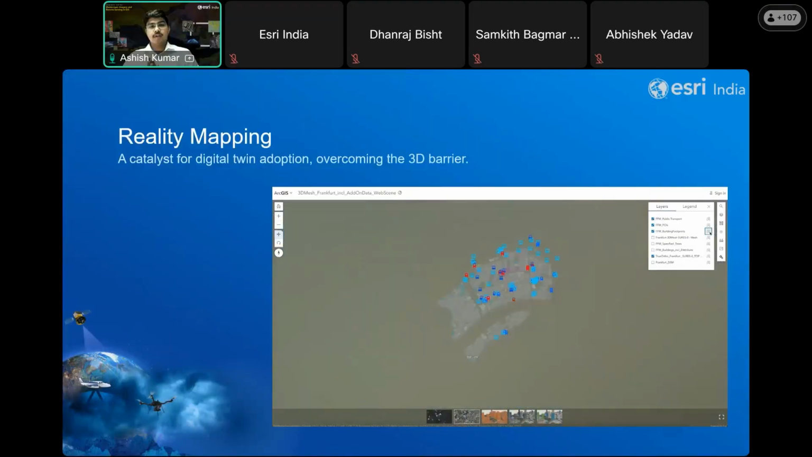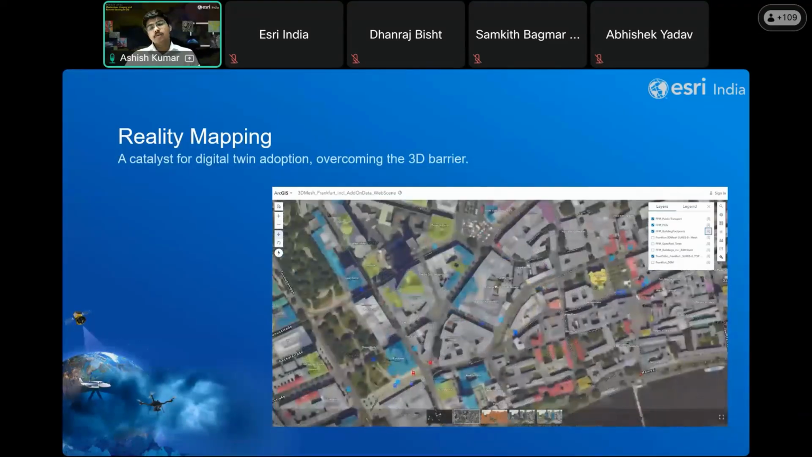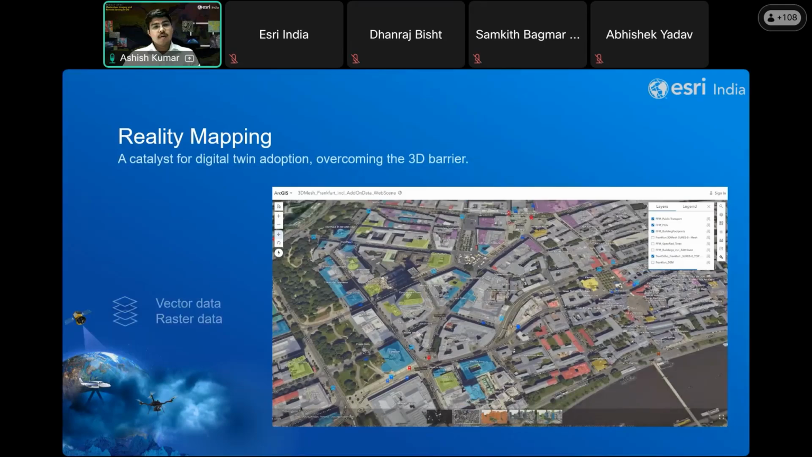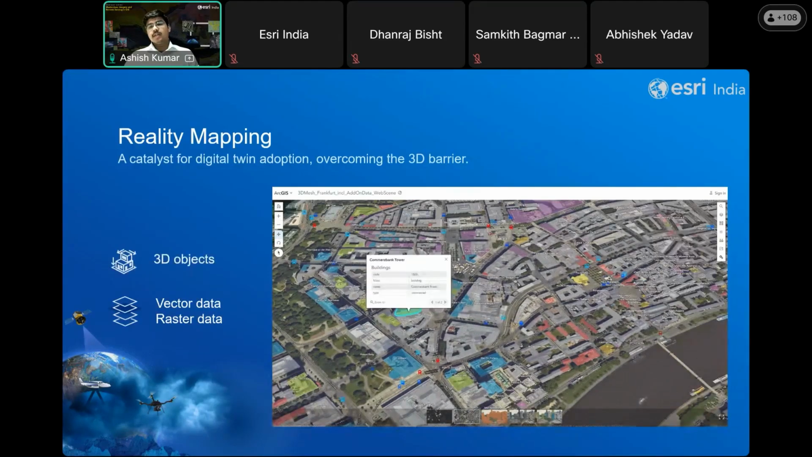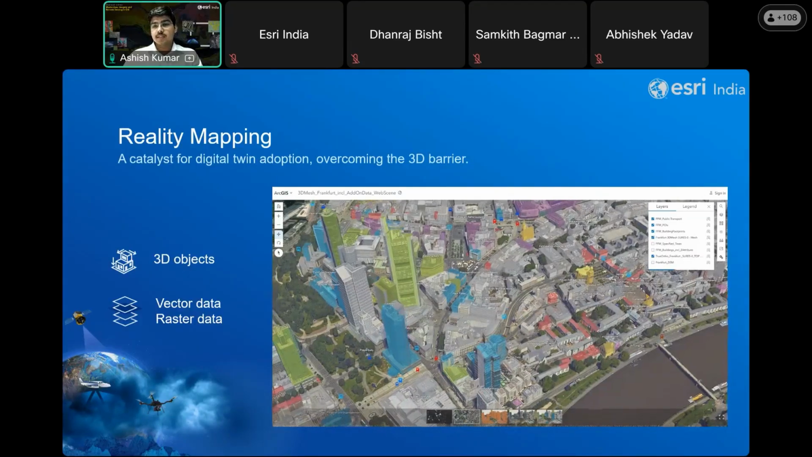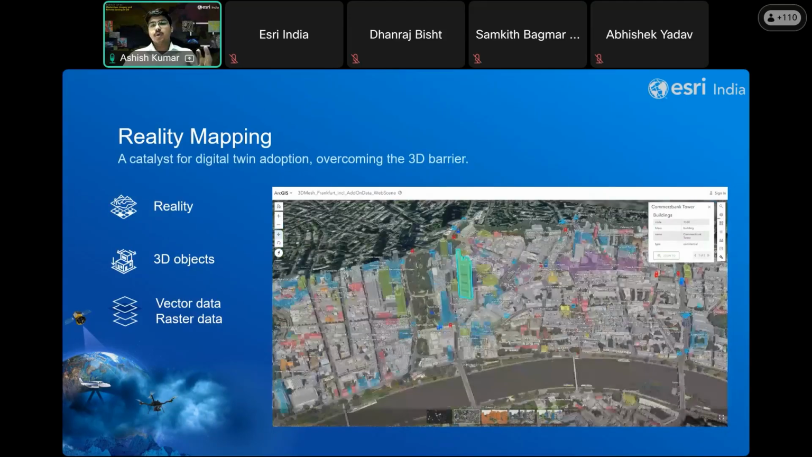So traditionally, our foundational layers have been built using raster and vector datasets. With ArcGIS Reality, we can enhance these layers by creating detailed 3D meshes and segmented 3D objects. These objects can be classified into buildings, roads, vegetation, and other features, forming the basis of a comprehensive digital twin.